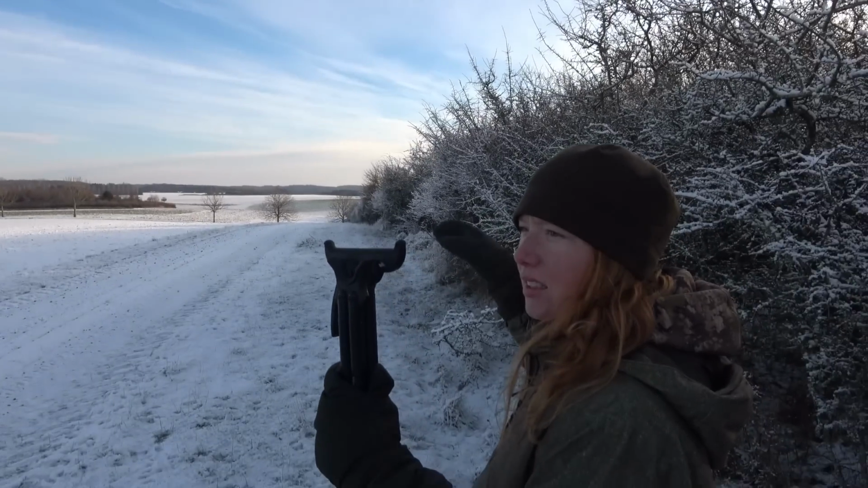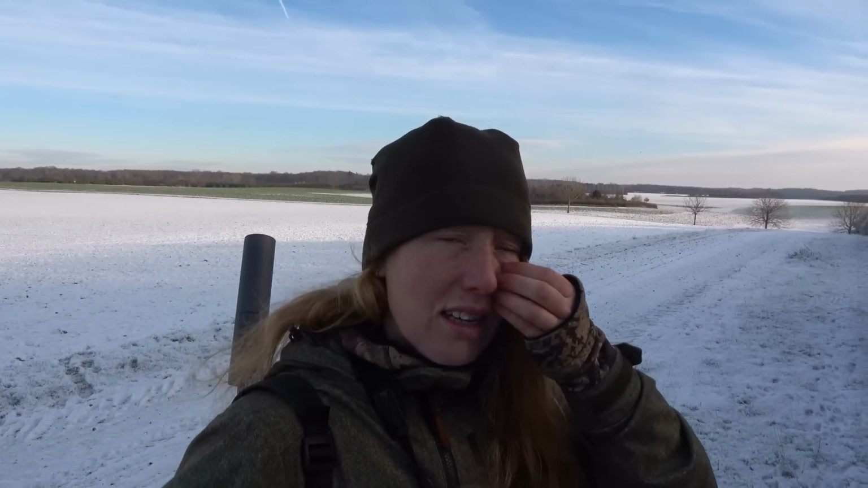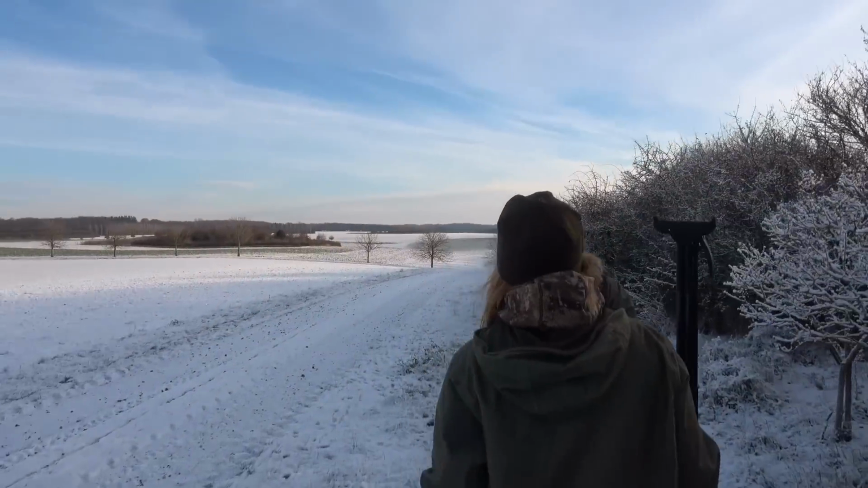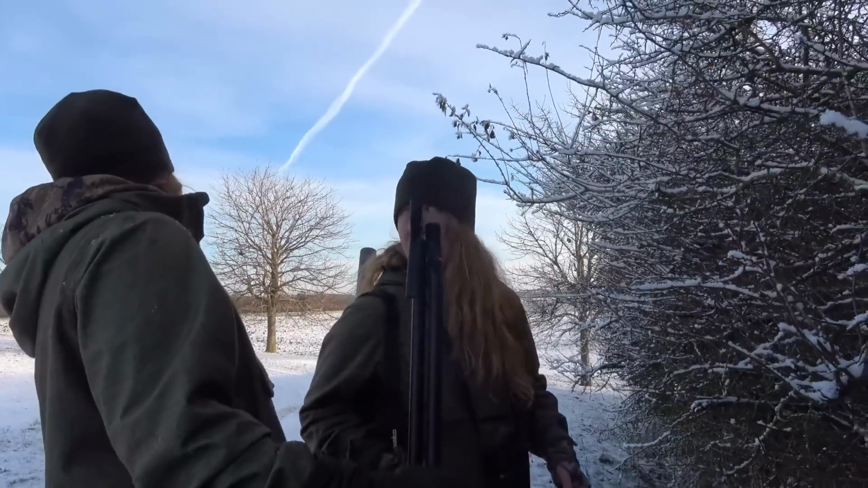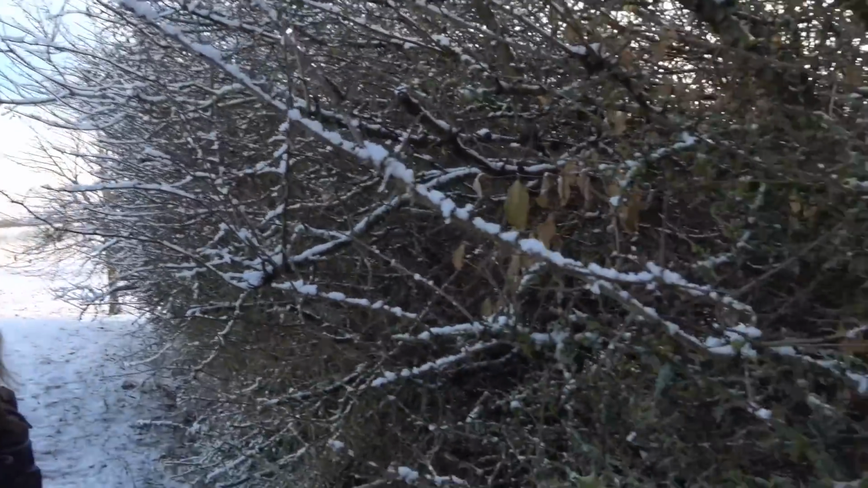Follow the tree line and then see if we can get close enough to get a good shot. It's difficult because they're standing in the middle of the field, and we are coming from below and going towards them. So hopefully we're going to have a good shot if we're able to get in on it. I think we have to go in the bush now because otherwise they're going to see us.